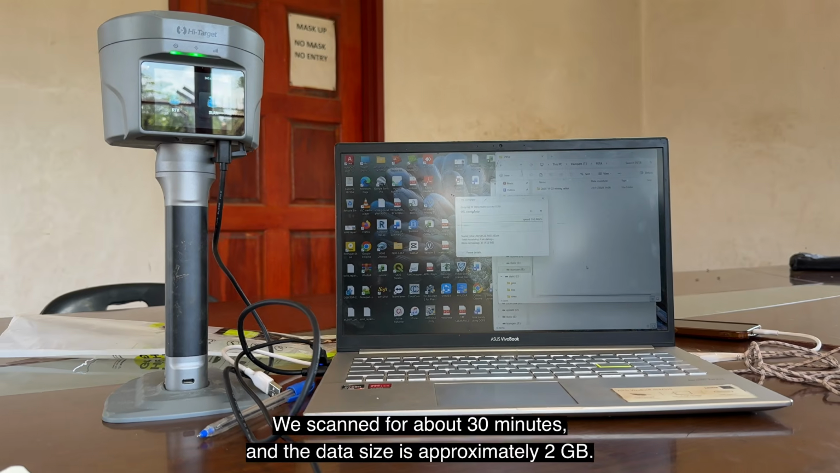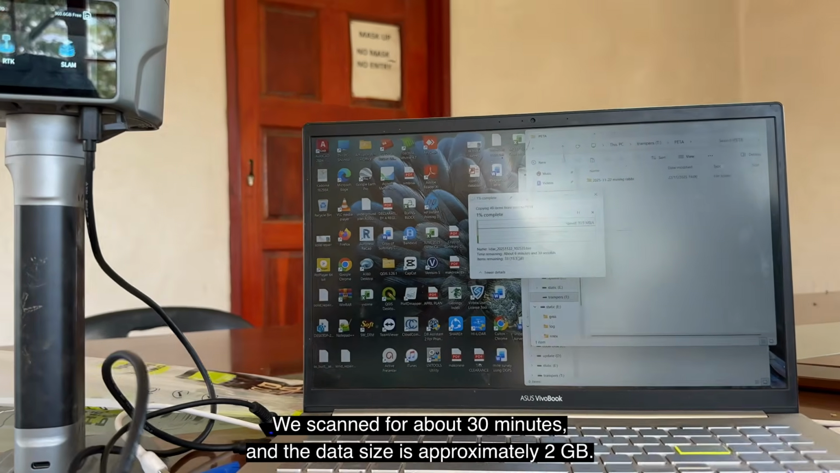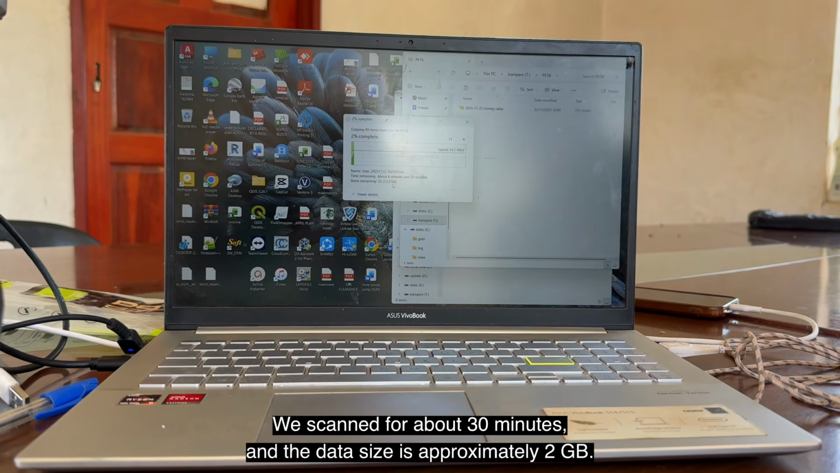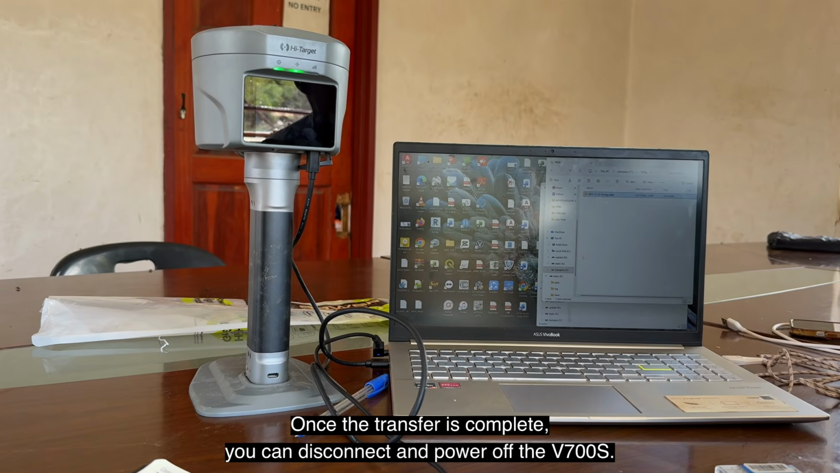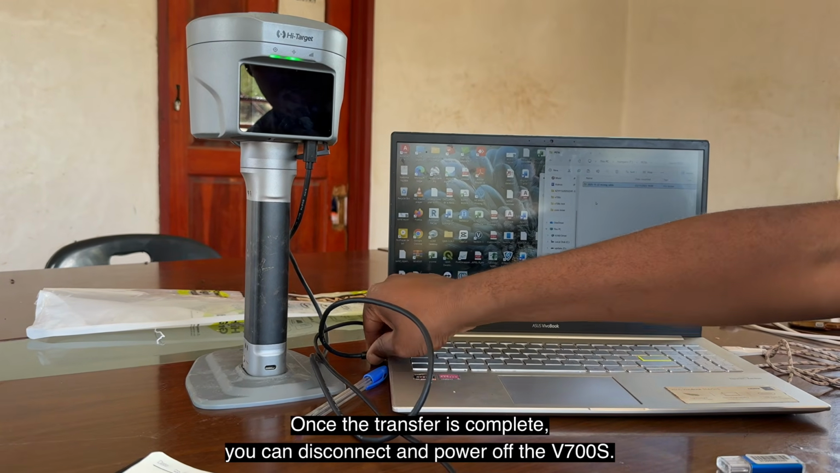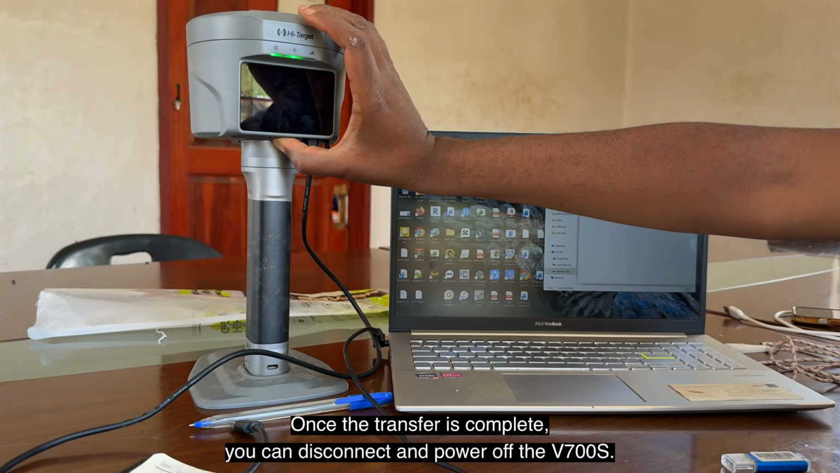It will take time depending on the size of the data. We scanned for about 30 minutes, so the data is around 13.2 gigabytes. Done. So we have our folder here. Now we can remove our machine, switch it off and close it.